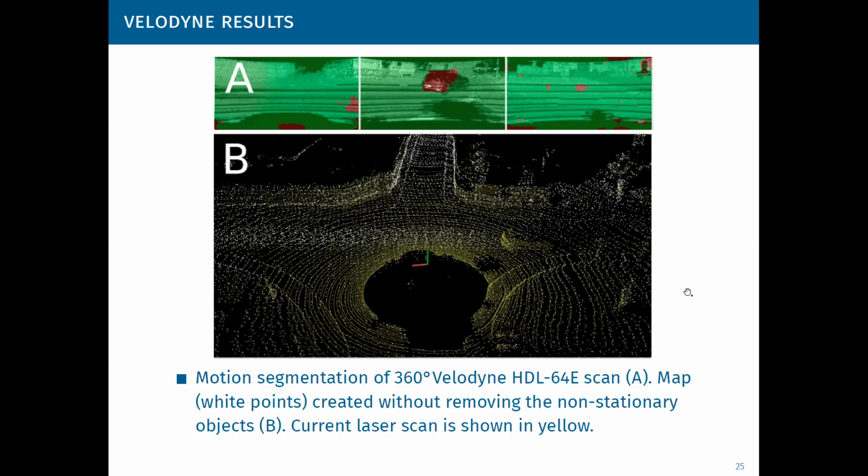The KITTI dataset was used because it provides ground truth from the GPS or RTK GPS.